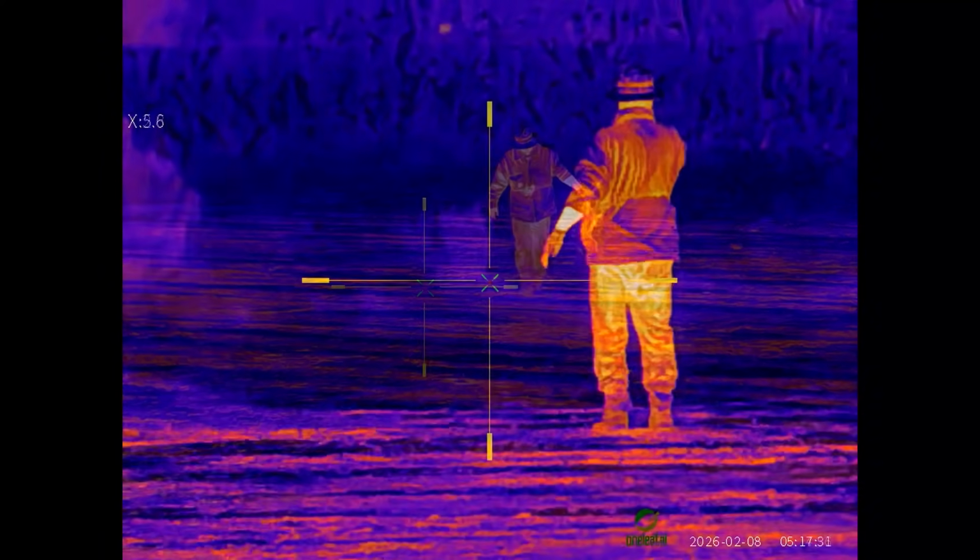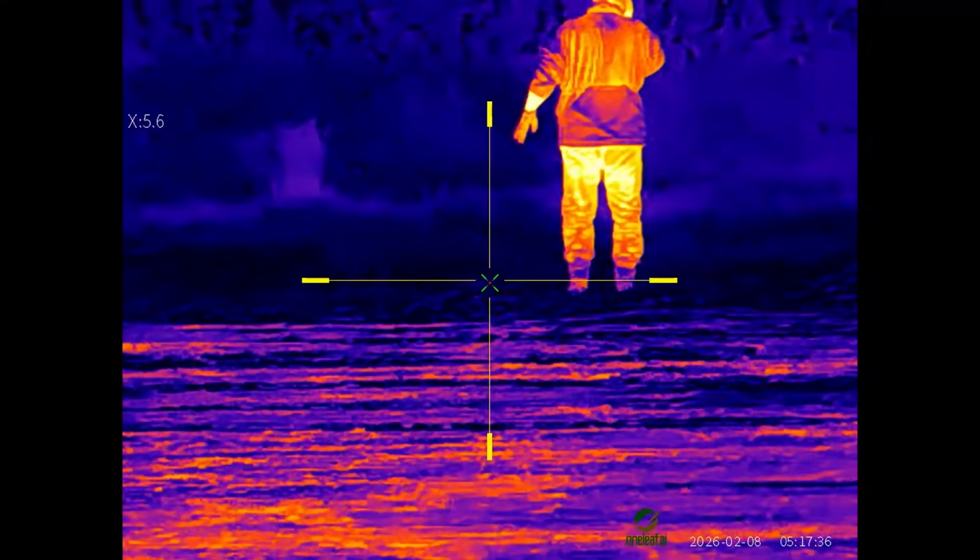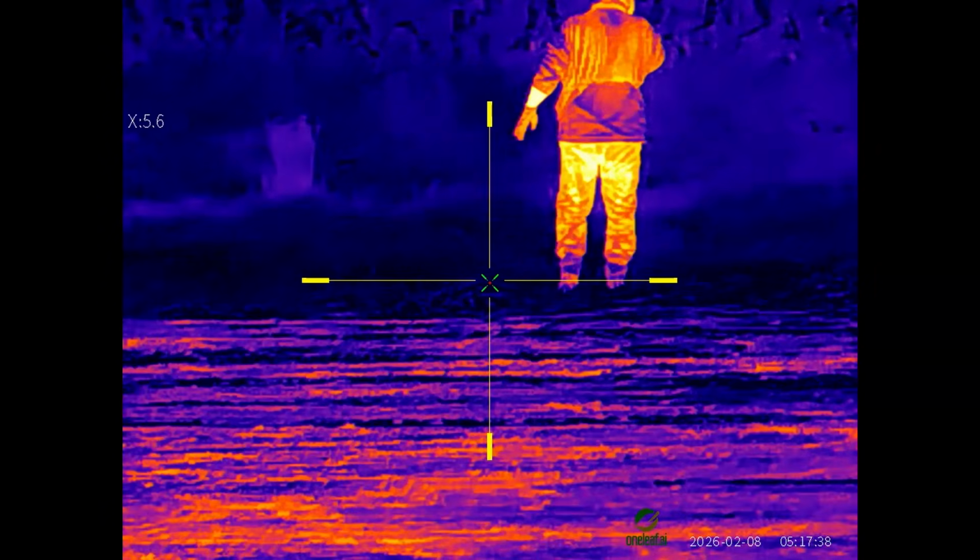After shooting the jackals and retrieving them, a thermal scope or a handheld thermal is a great help.